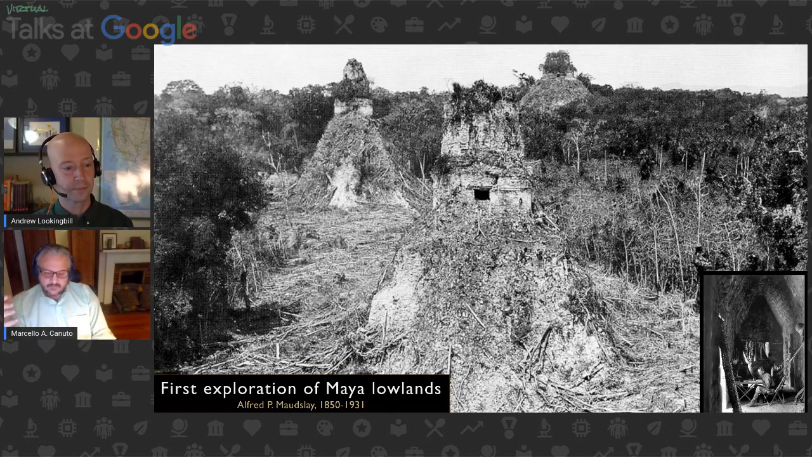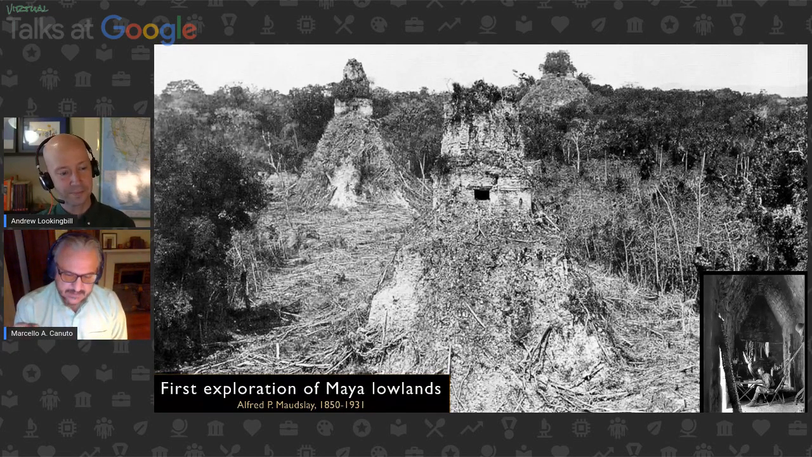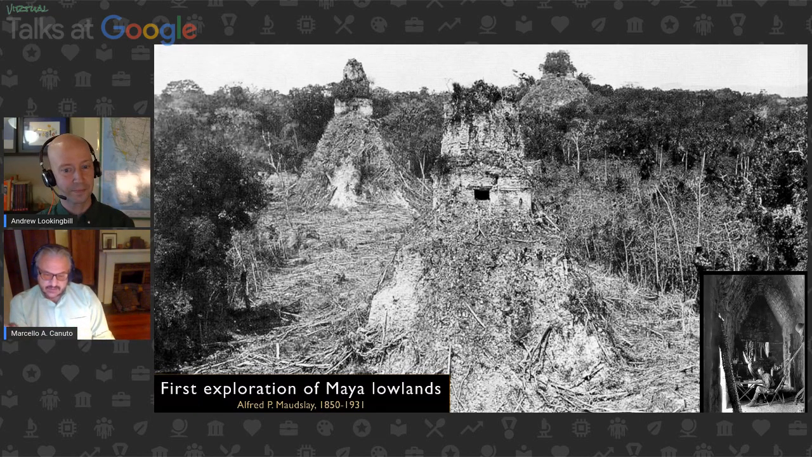Maudsley. And for him to be able to make some sense of just this particular site, you can see the amount of deforestation that he had to do simply to clear some of the largest buildings. These are all massive temples that we're looking at here. And they're peeping right above the canopy. They still are, and we'll go back to that in a moment.